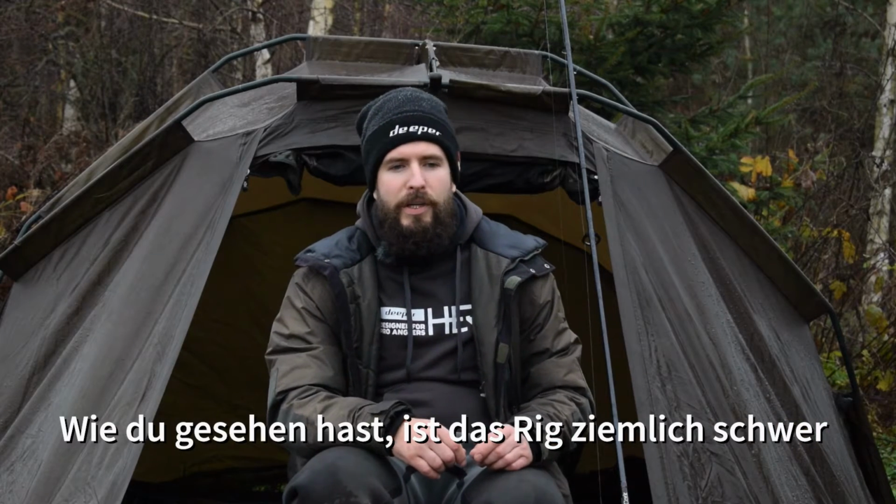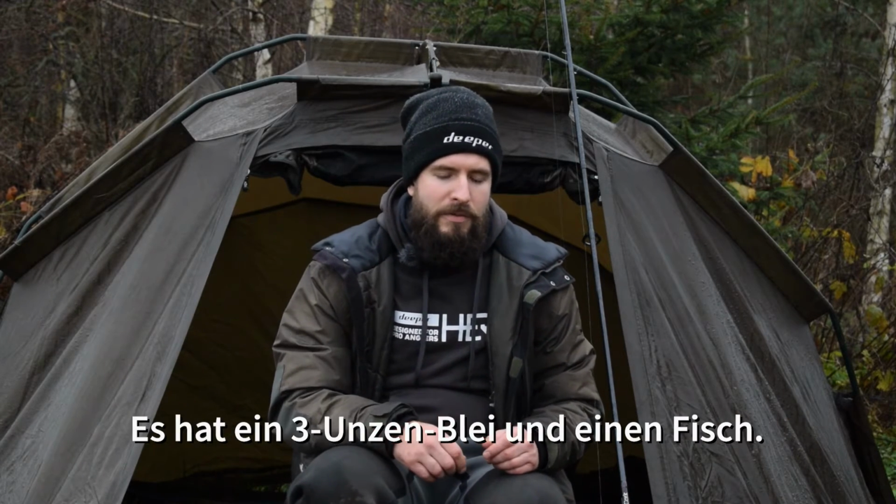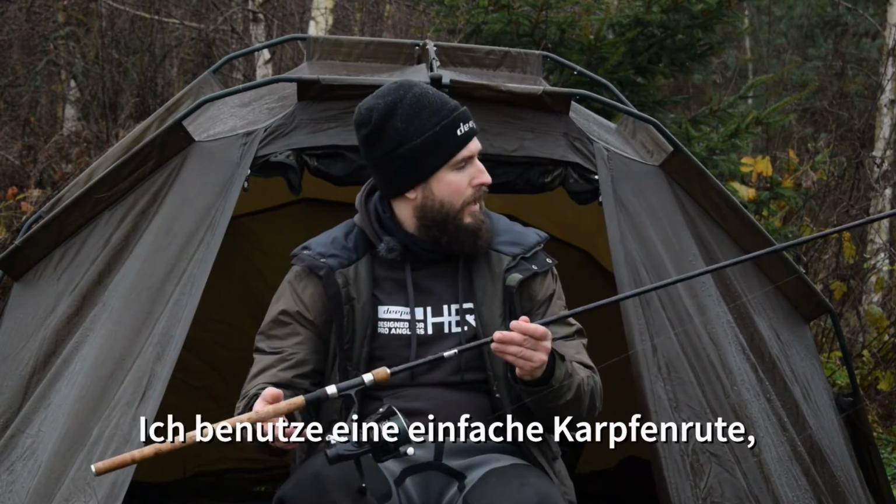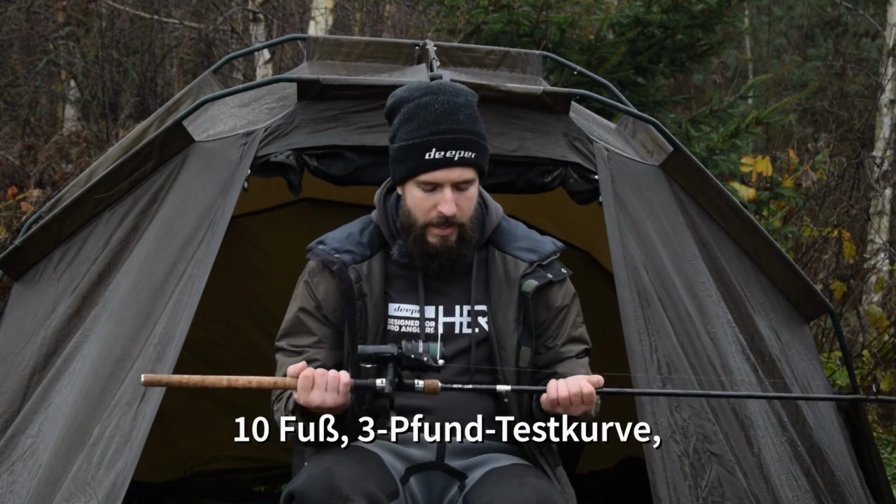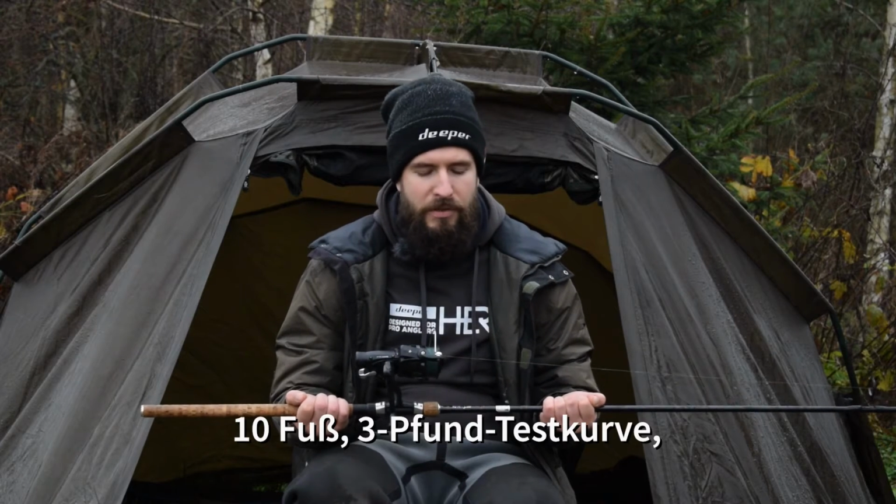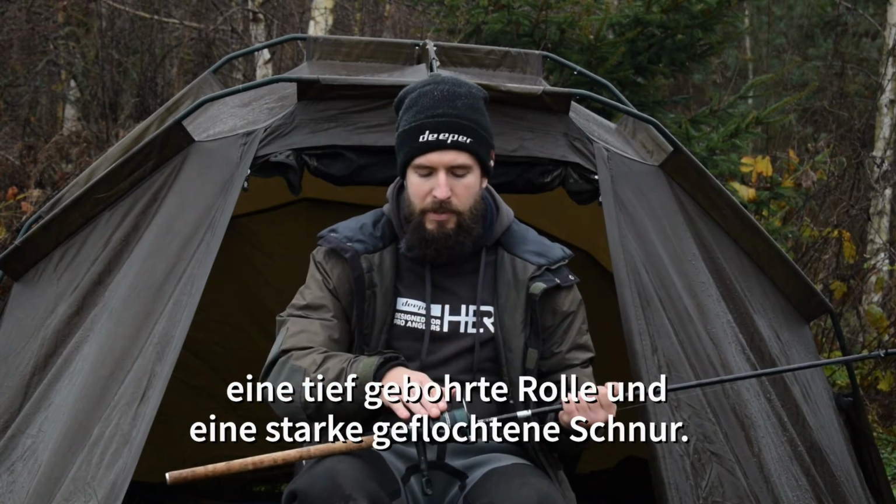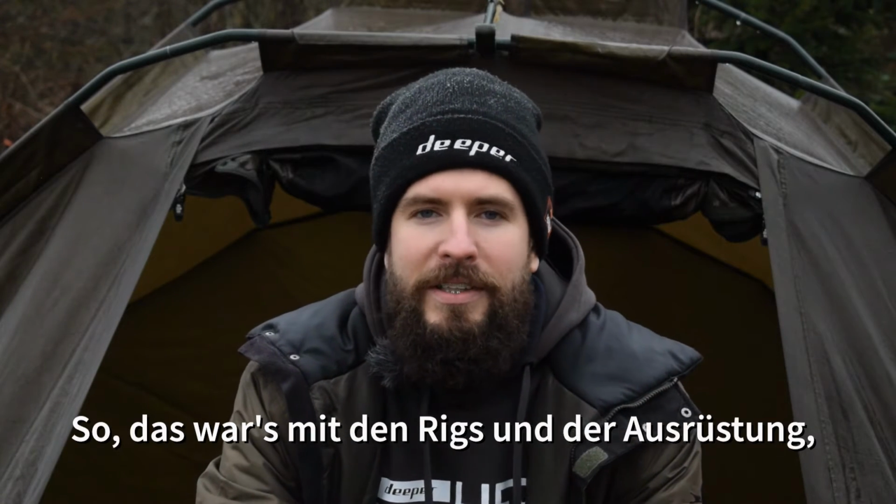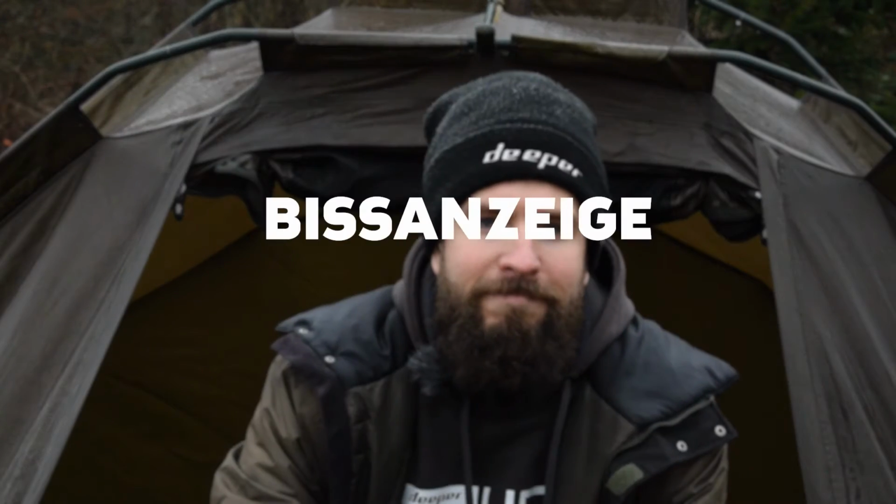As you've seen, the rig is quite heavy. It has a 3-ounce lead and a fish as well. So in order to cast it, I'm using a simple carp rod, 10 foot, 3-pound test curve, a deep pitted reel, and a strong braid line. All right, so that's it about the rigs and the gear. Let's go set up the rods.